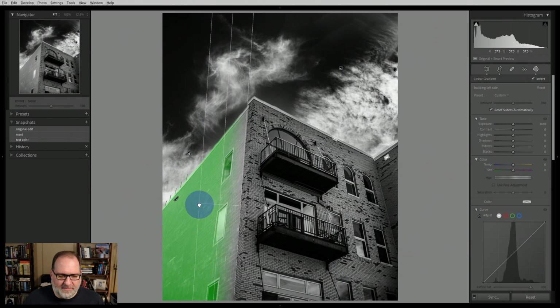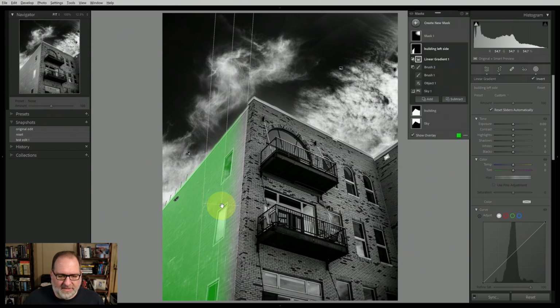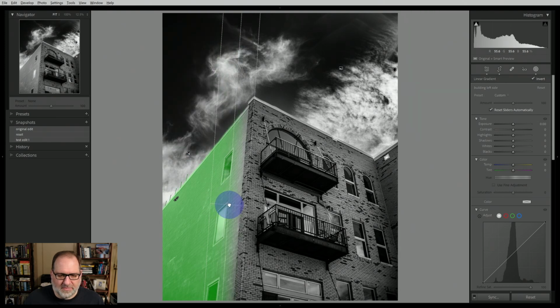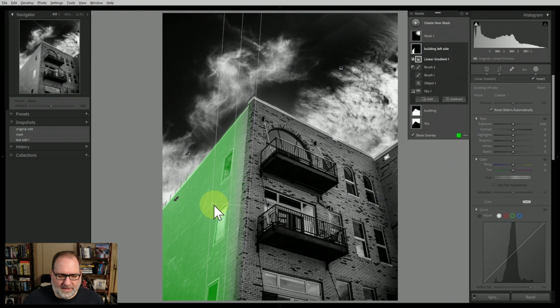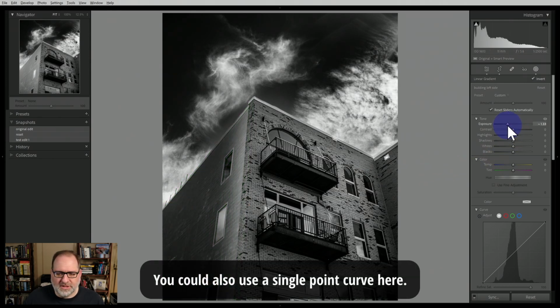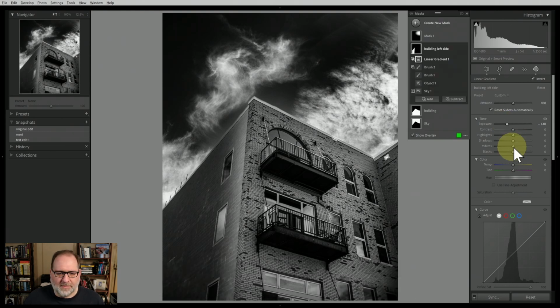I can make some adjustments here. This gradient can change. In fact, I think I will grab the middle part here and pull it a little farther into the building, and we'll go roughly there. So what I want to do is really darken the building up. So let's just go over to exposure and I'm going to really drop this down substantially, like maybe a stop and a half almost, and really darken up that left side of the building.